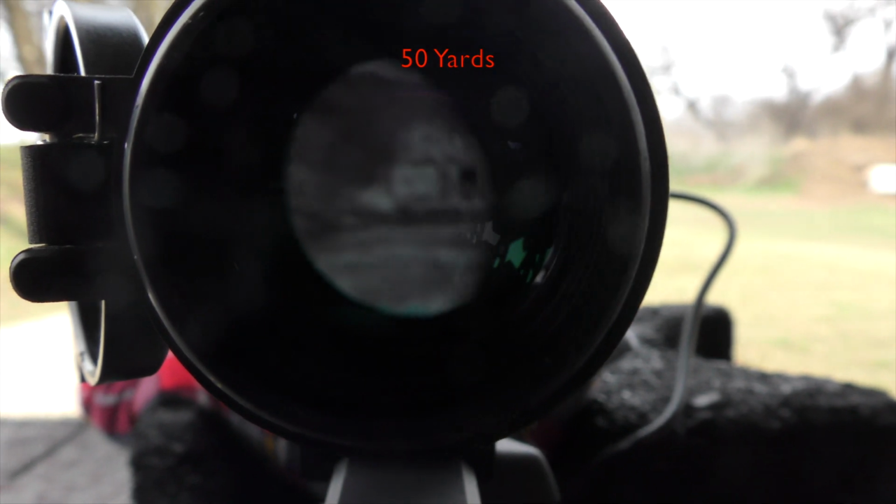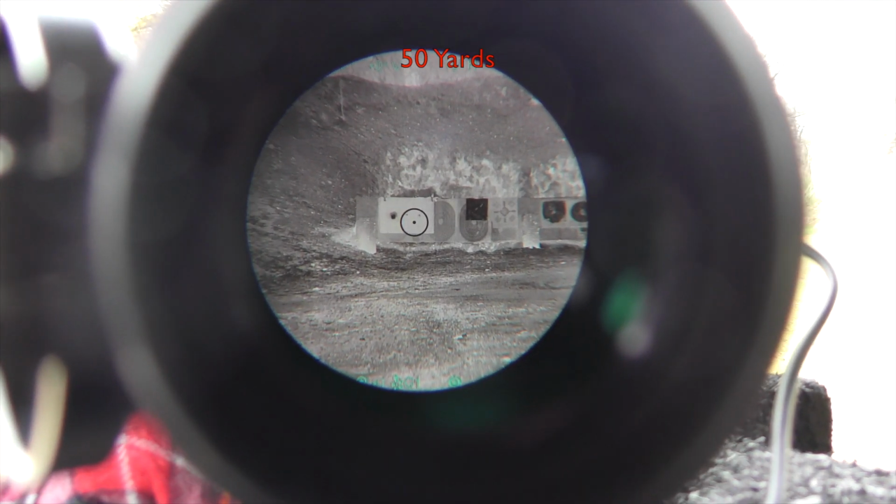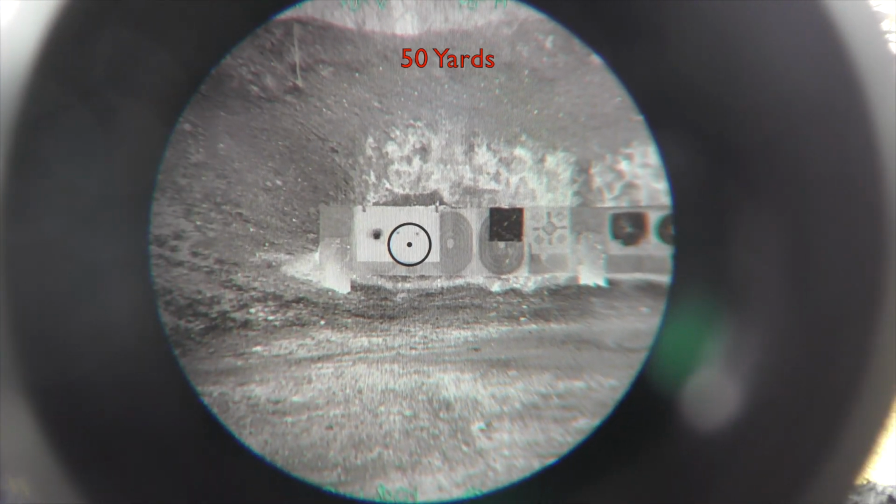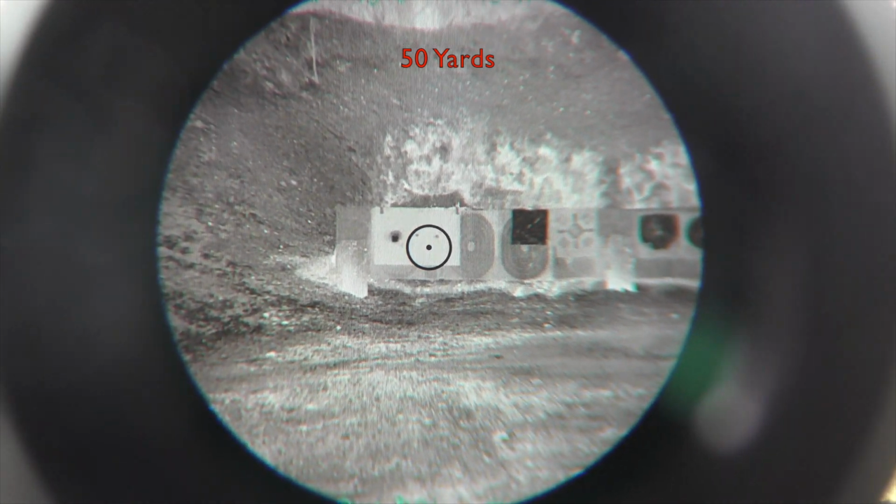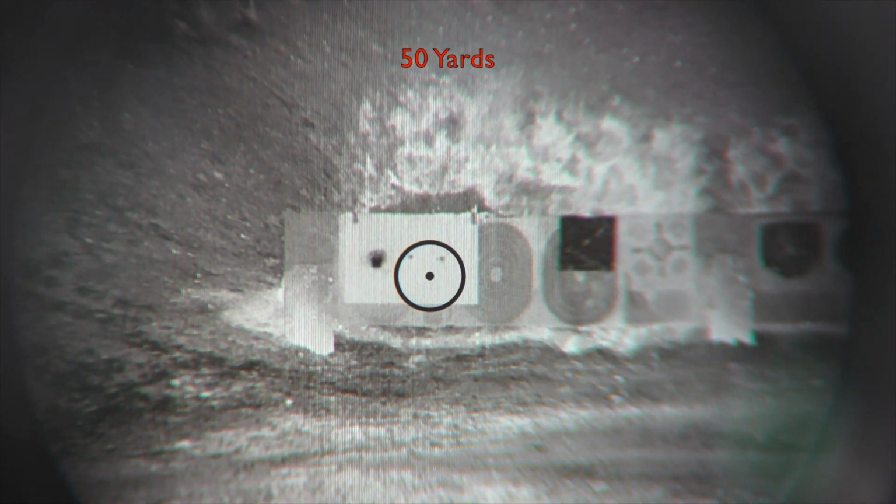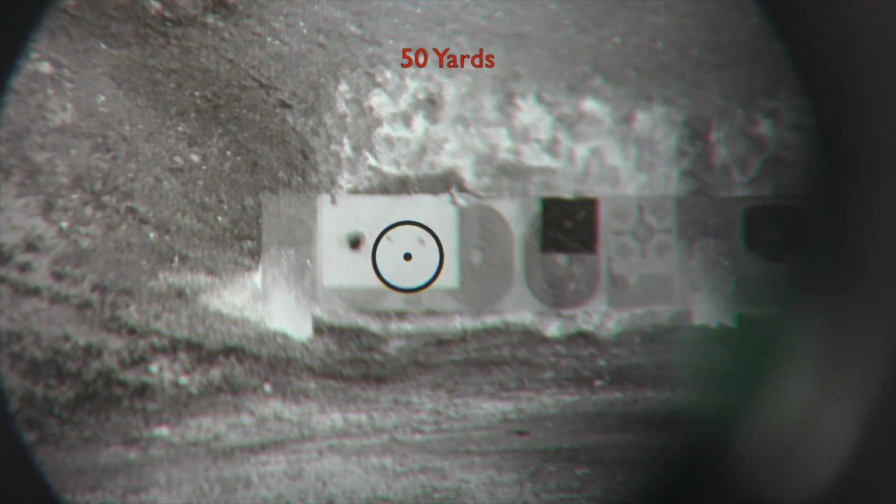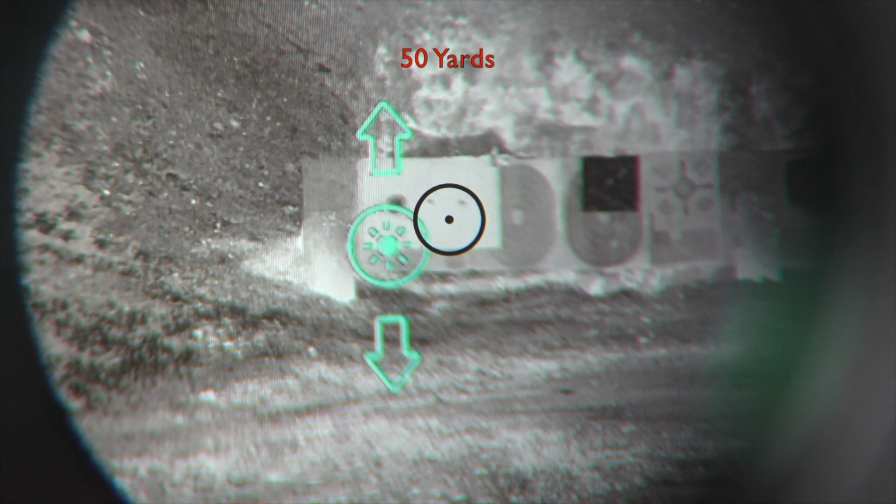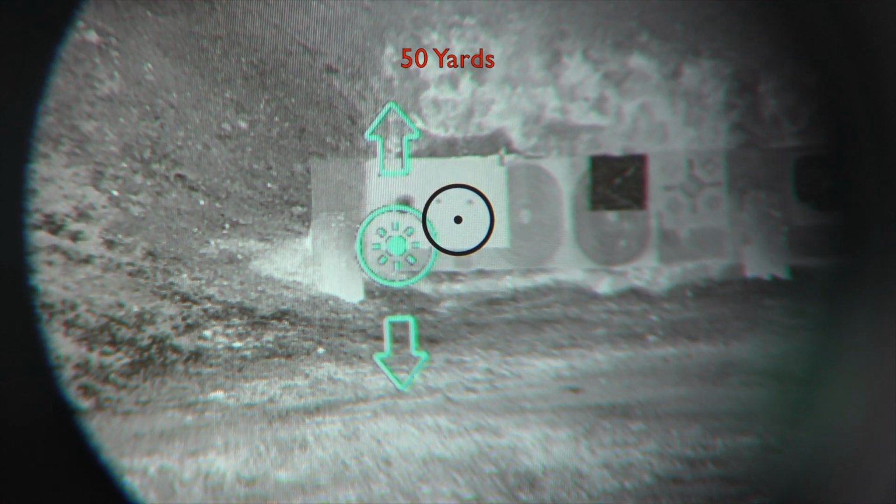All right, so I've placed the Yoter-C in front of the prismatic sight. This is the same scene we just went through. This is the clip-on, which doesn't add any magnification to the system. So you're basically viewing through the clip-on using the 3 times standard magnification of the prismatic.